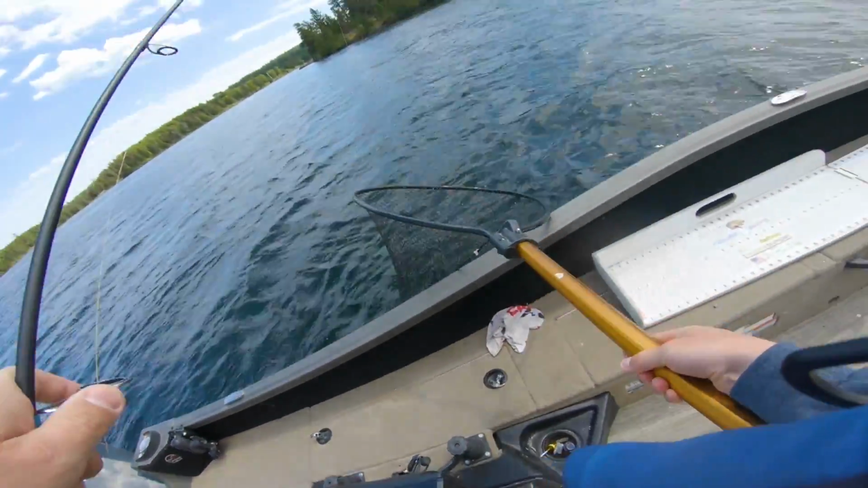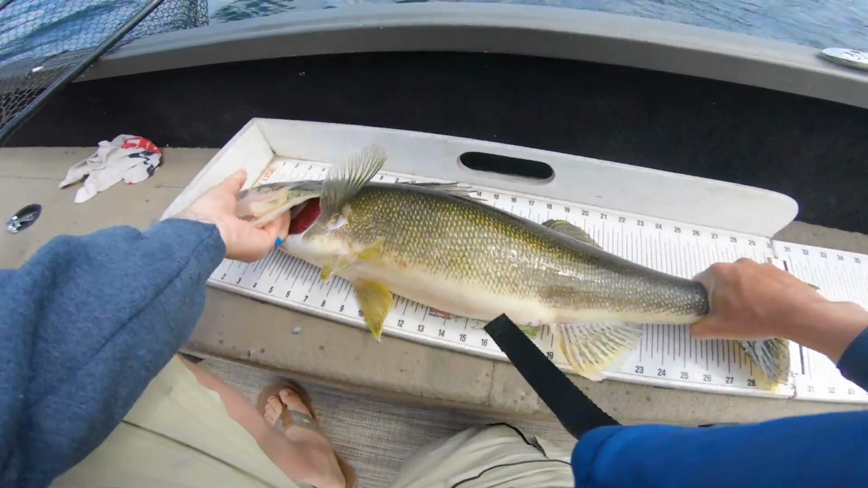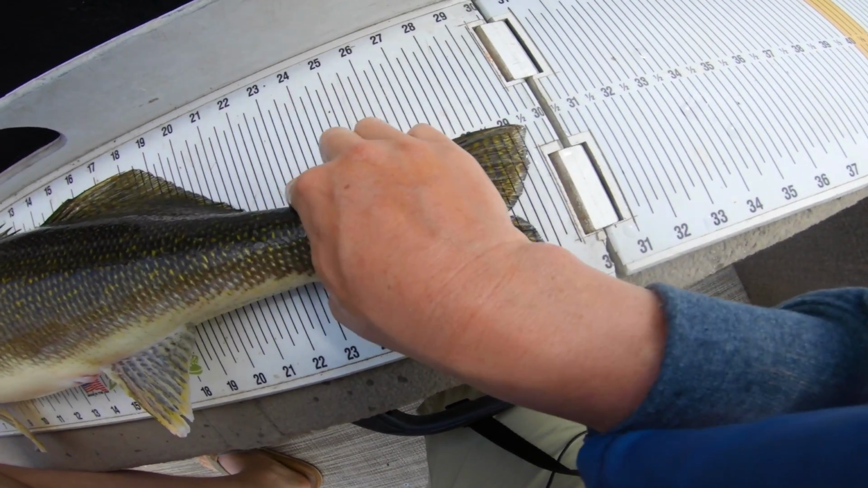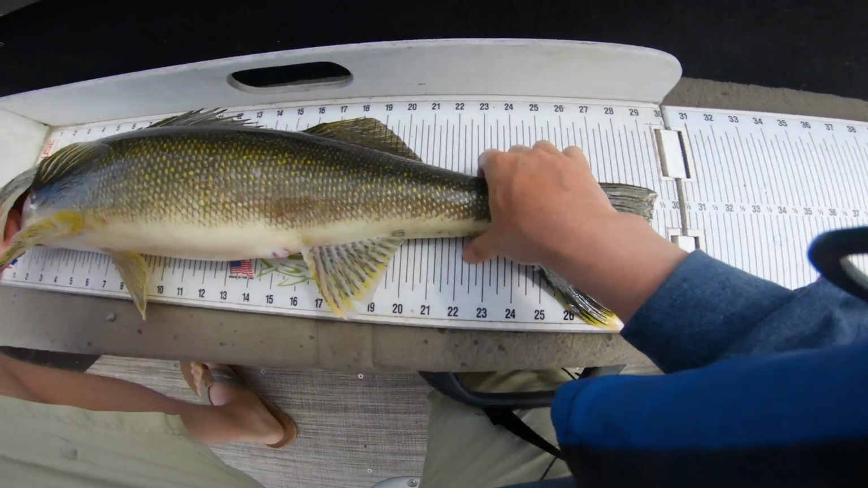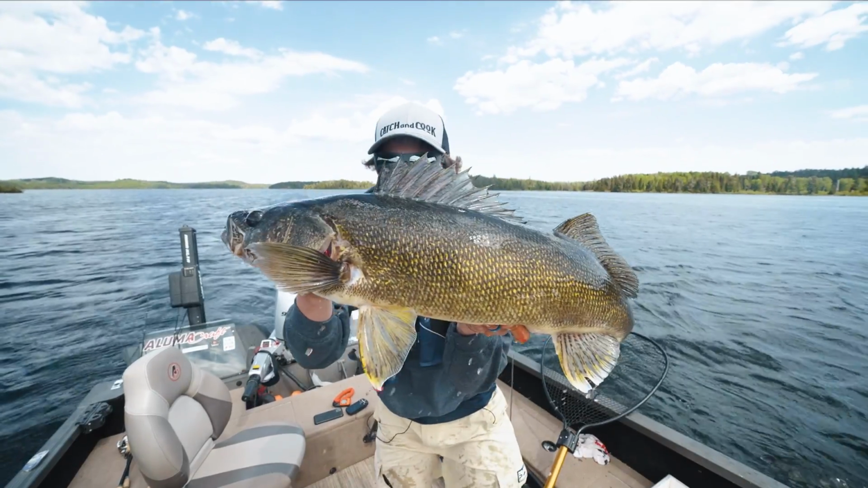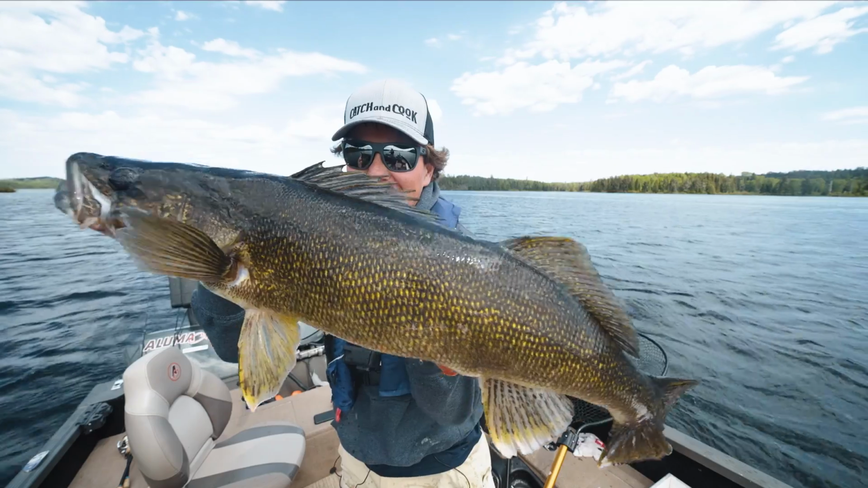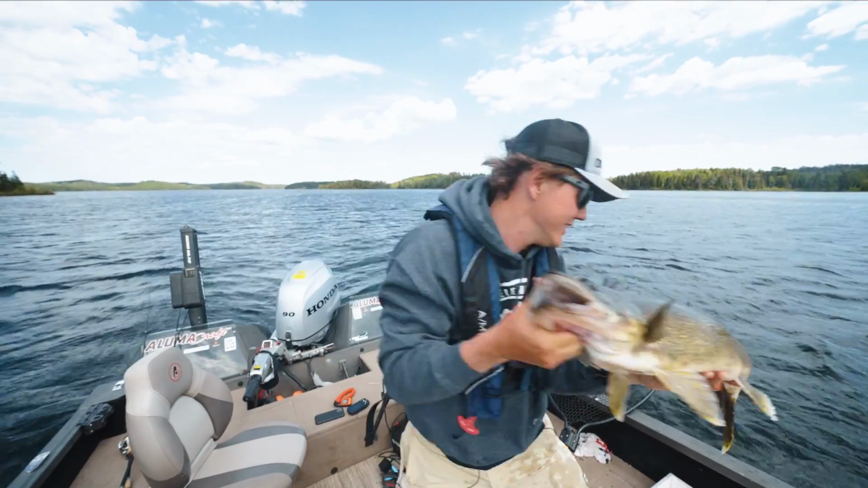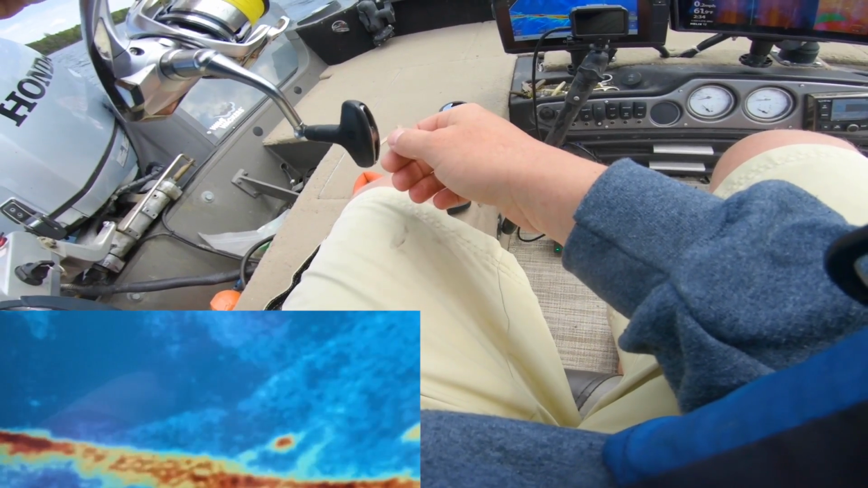Look at this one. This one's a little leaner, but it's long. Yeah, just under 29 and a quarter, almost 29 and a half if I real pinch it. All right, one last hog, 29 and a quarter, 29 and a half, whatever you want to call it. A big, perky walleye, unreal. Oh, that's a big fish.